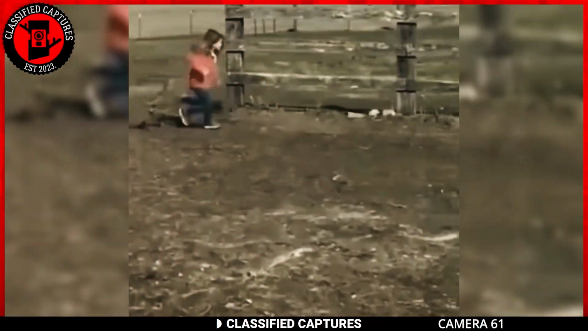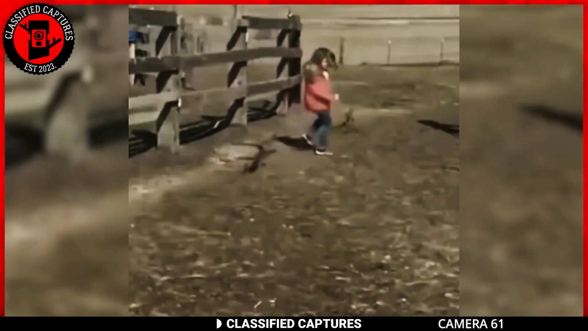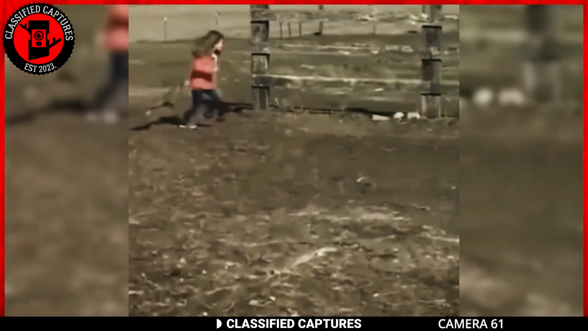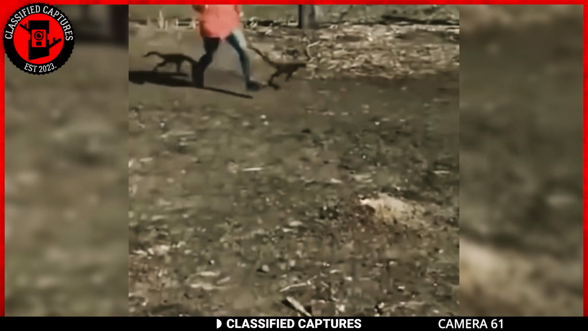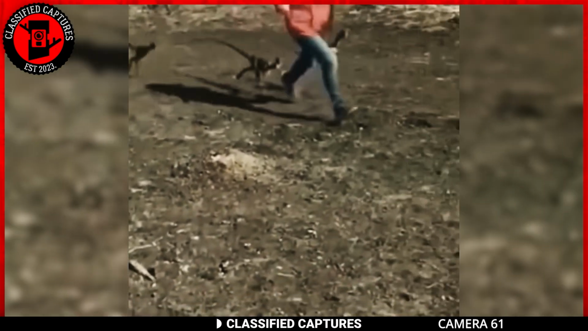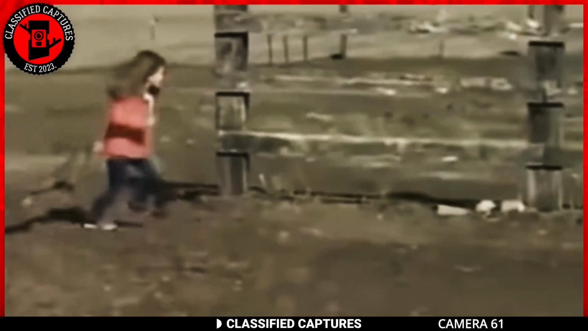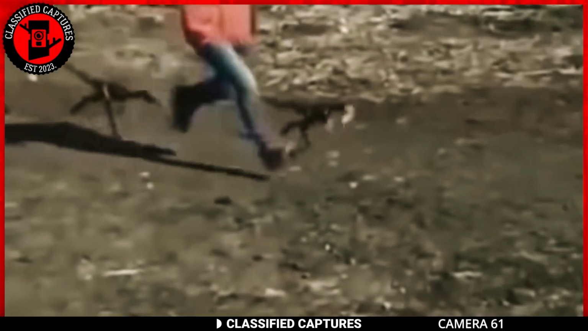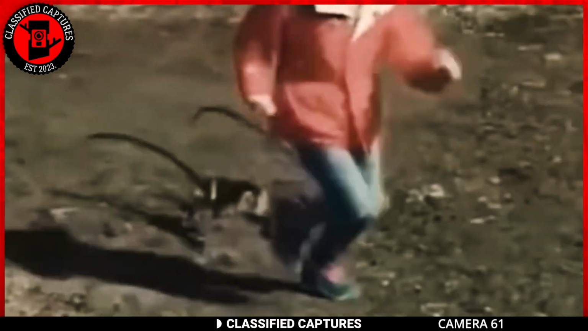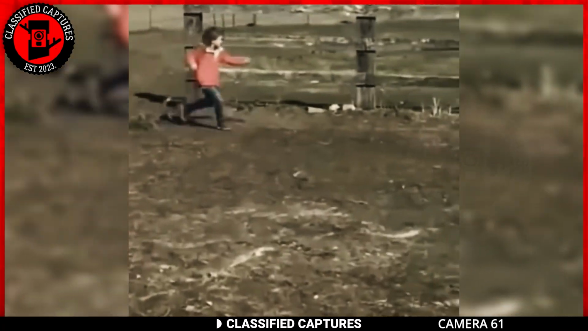Here we have another footage of dinosaurs that was taken on a farmland. In the footage, we can see a little girl running around with what looks like tiny dinosaurs. The footage, when inspected, has no signs of editing or CGI, meaning that it's legit. I don't know how to feel about the dinosaurs living among us. We all know what happened in Jurassic World. Though it was a movie, how things played out will not be any different if dinosaurs are indeed amongst us.